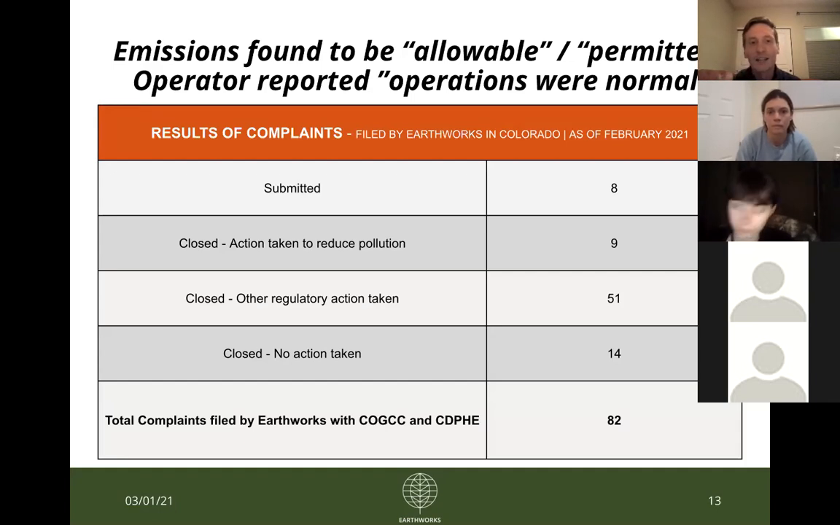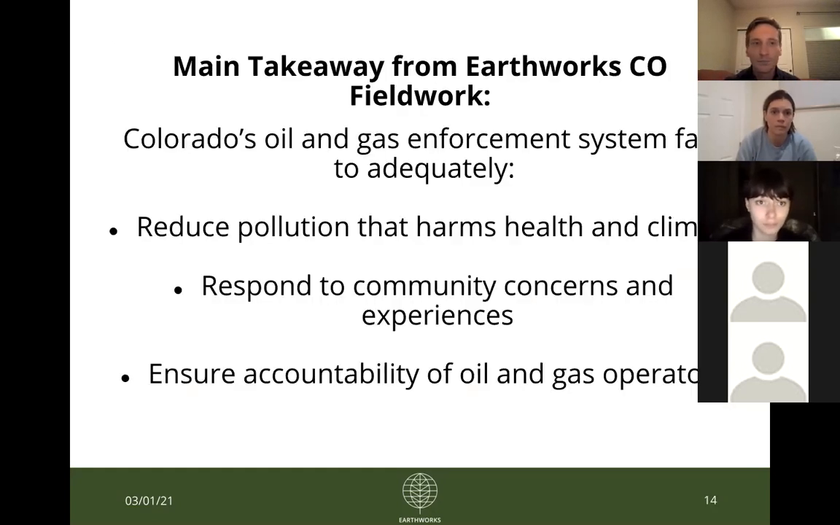And then only 9 of our 82 complaints have ever resulted in any sort of action, whether it's fixing a leak or other action to reduce the pollution that we have identified. And so, as I said, the main takeaway is that our enforcement system is just not working. And again, this is not to discourage you from potentially using these tools.